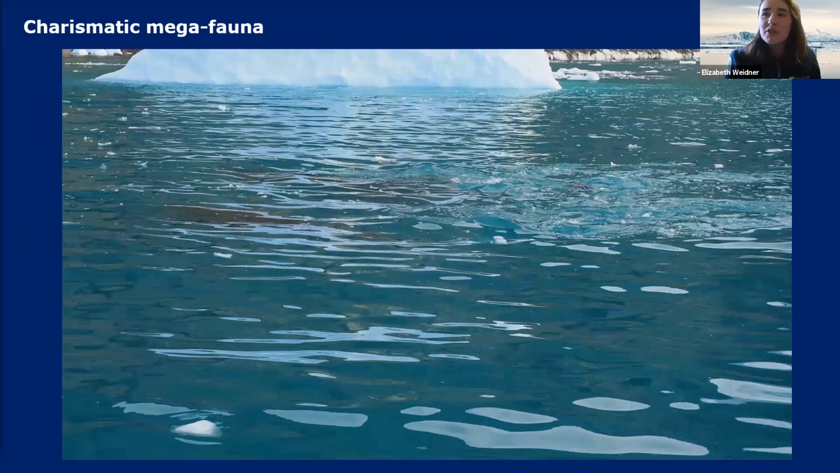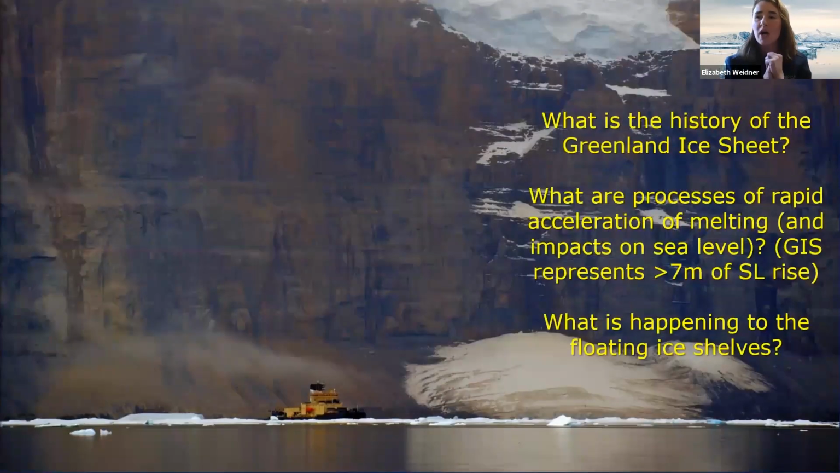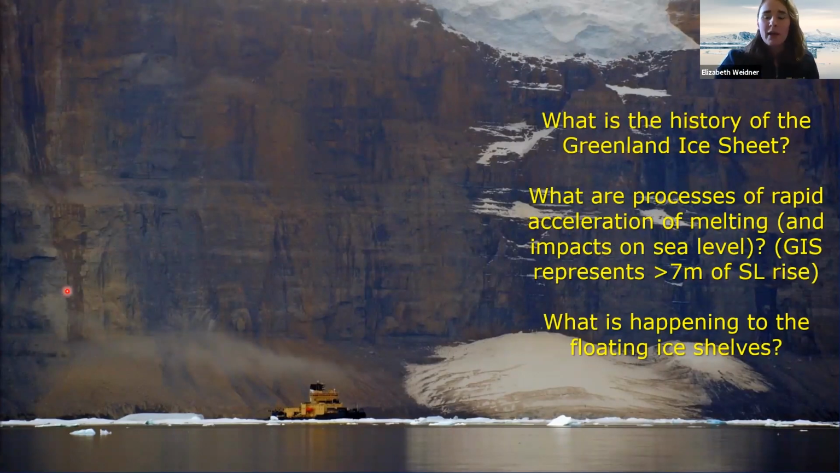So we entered and mapped Sherard Osborn Fjord. We saw narwhals, we did science. What did we learn? We learned a lot because there were 14 work packages, but let's return to those driving research questions. We wanted to understand the history of the Greenland ice sheet and the processes that are causing the rapid acceleration of melting.